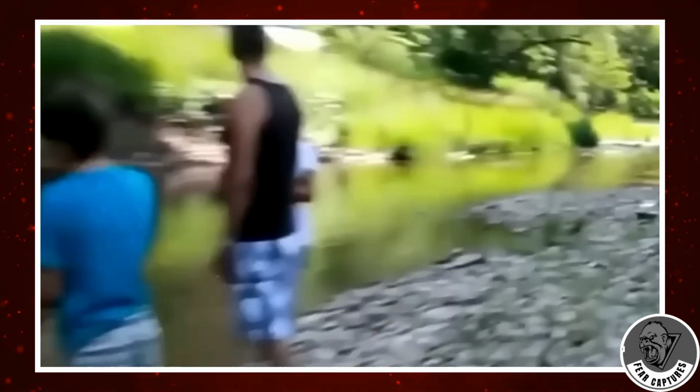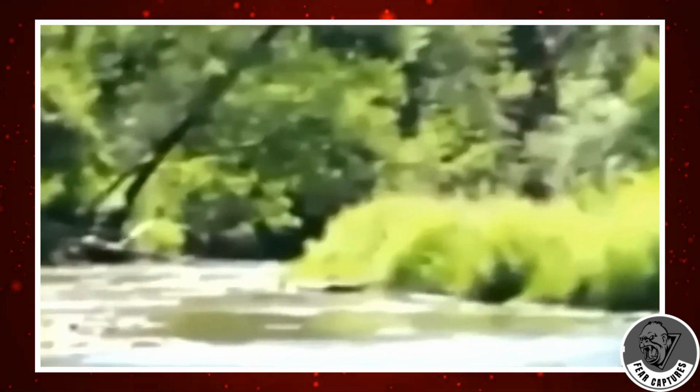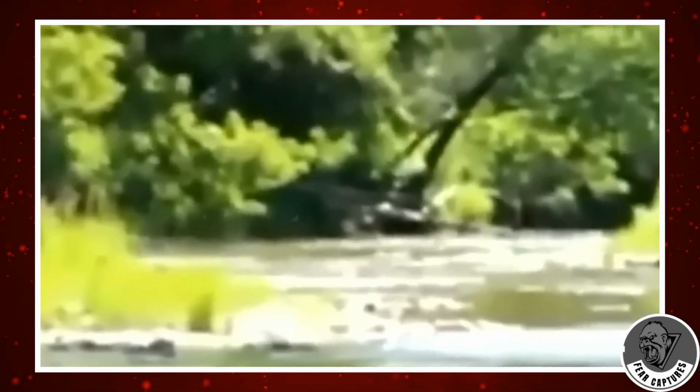Let's speak about this bizarre but quite fascinating clip now. A family is simply enjoying the outdoors in the woods. Perhaps they are on a typical camping trip. The father is teaching his sons how to fish. Just another typical, healthy family day. But then the situation changes.